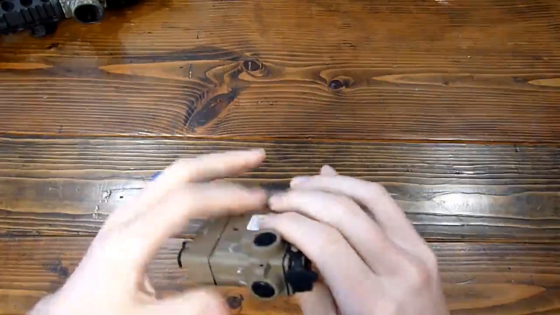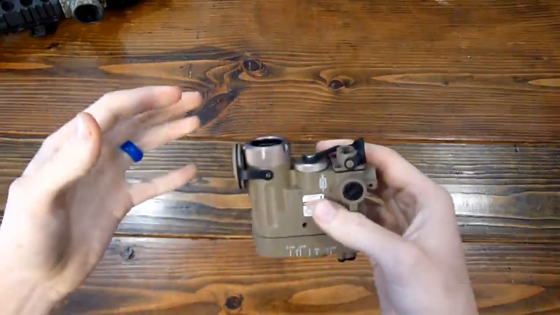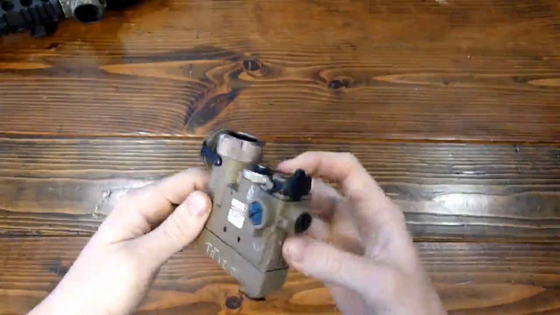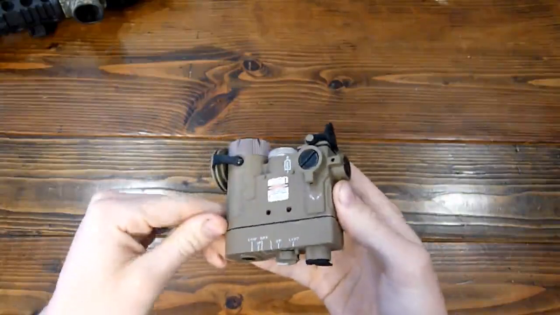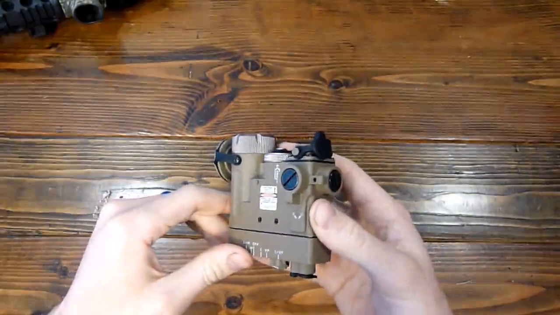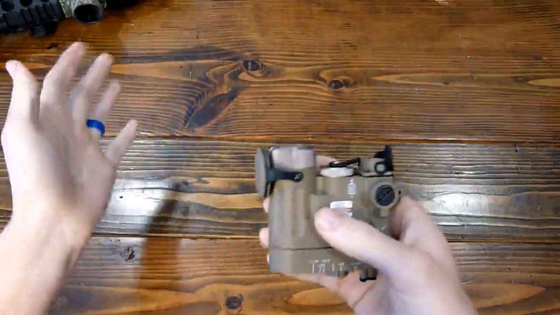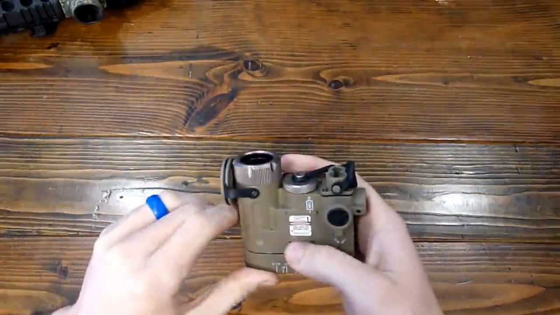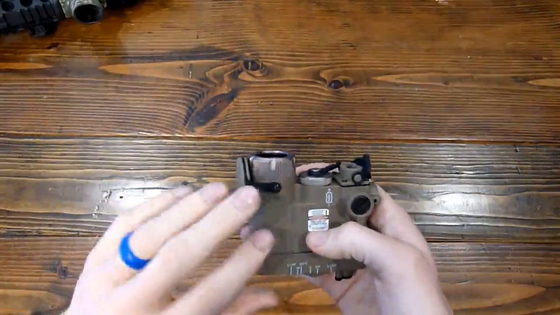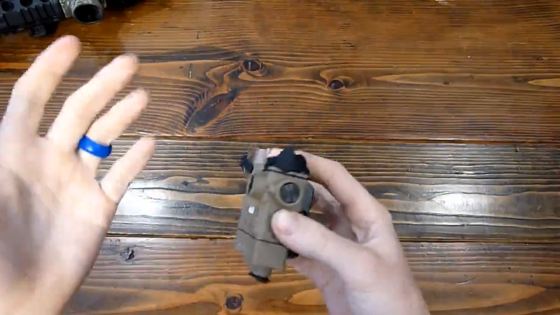My main concern with getting this was, first off, there weren't many reviews out there, so I didn't really know what I was getting into. But with it being made for airsoft, I wasn't sure if it could handle the recoil of an actual firearm, which is why I decided to put it on a 22, which I thought may have been good enough for that. But I didn't get to test that because the windage doesn't do anything.